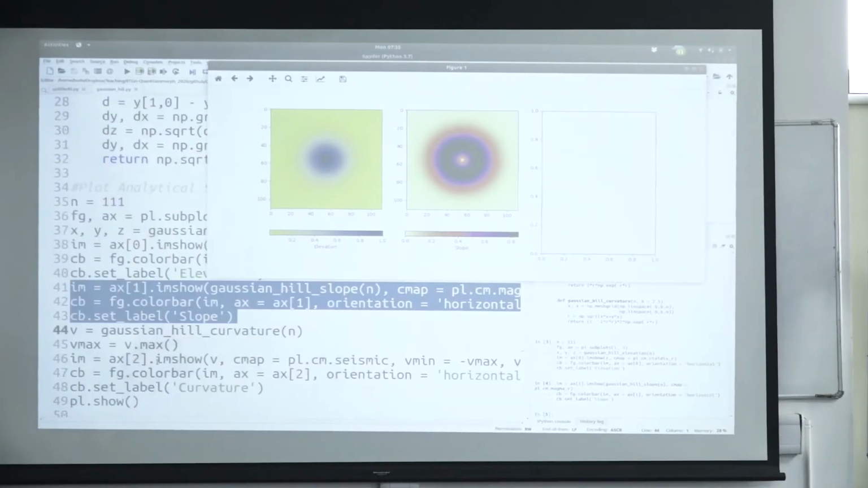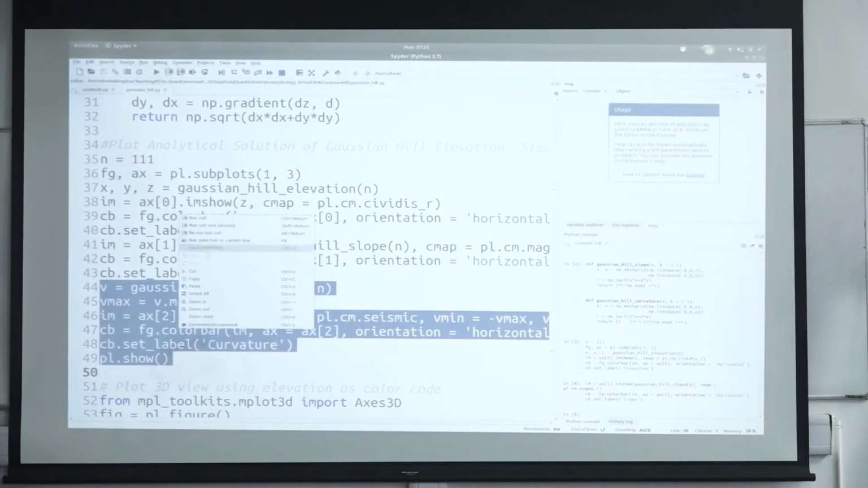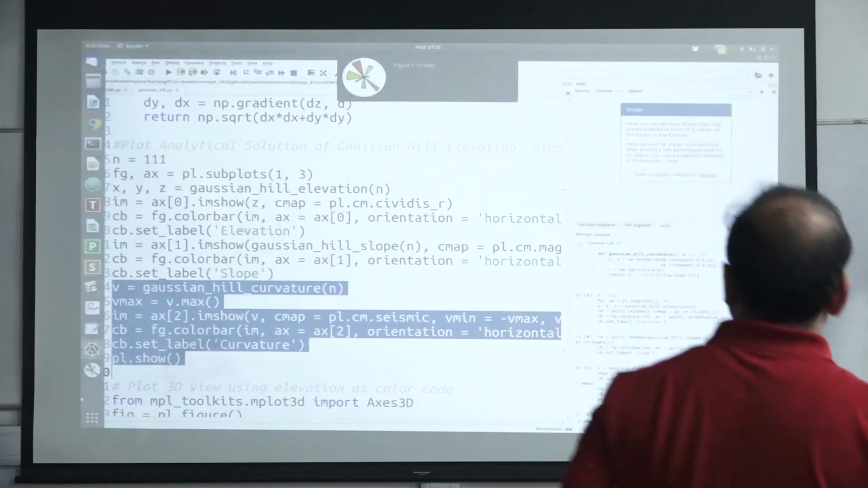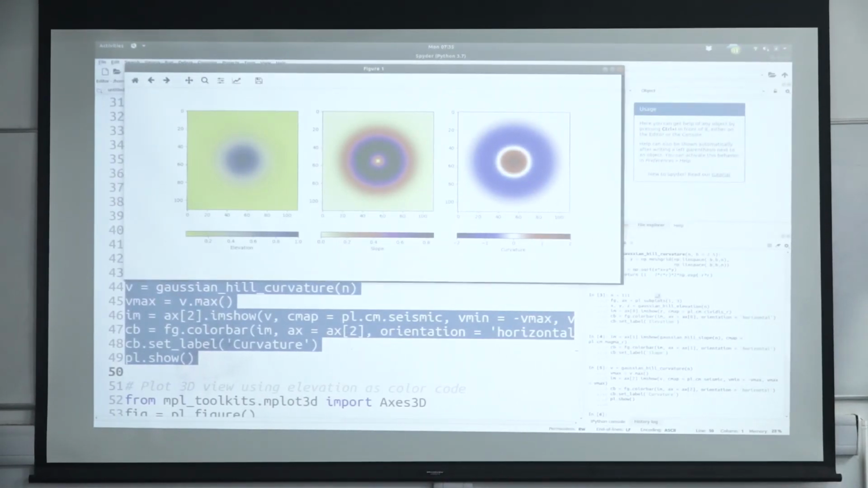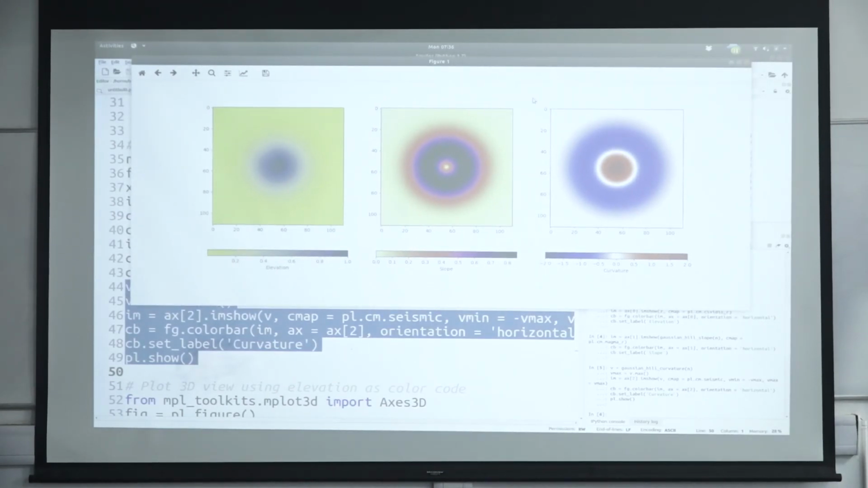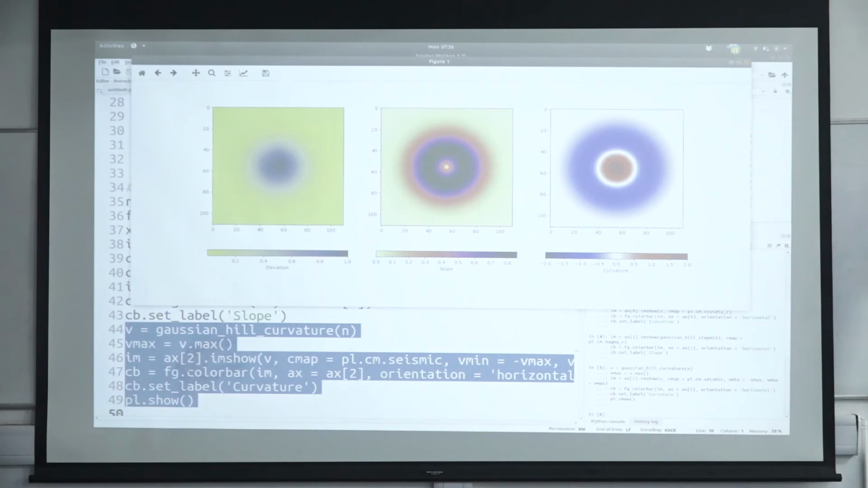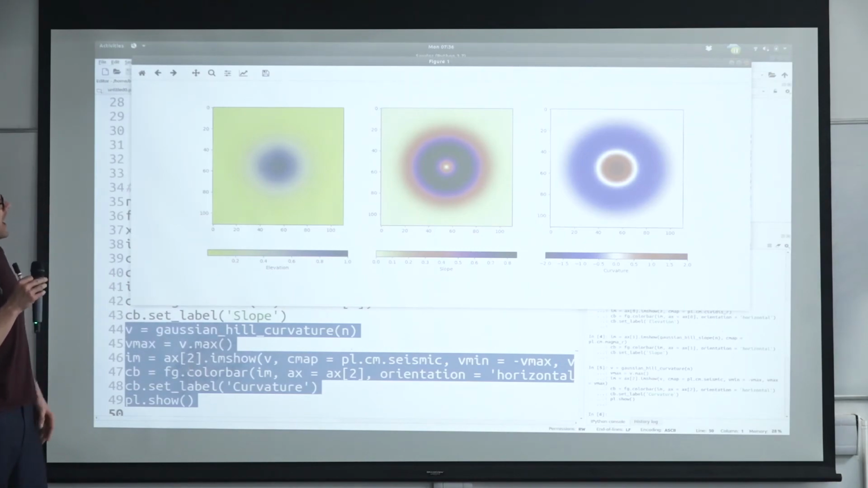And then I can do the curvature. This is the last section here. So the curvature is essentially the second derivative.